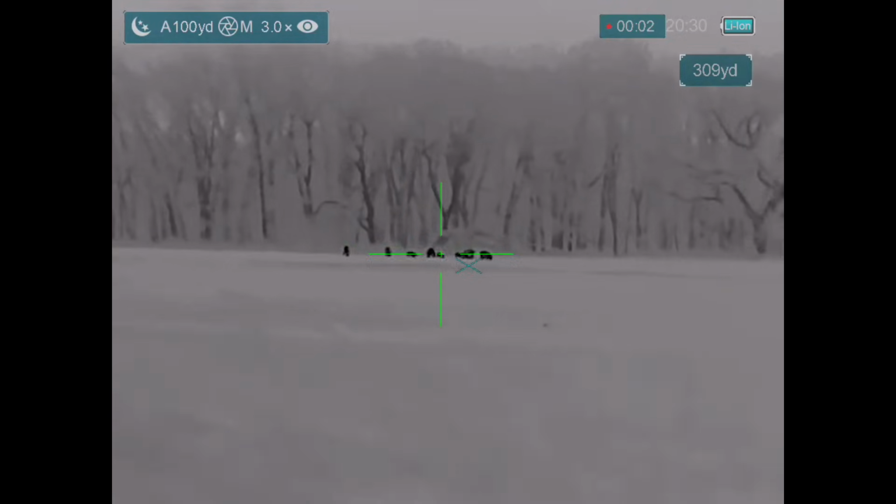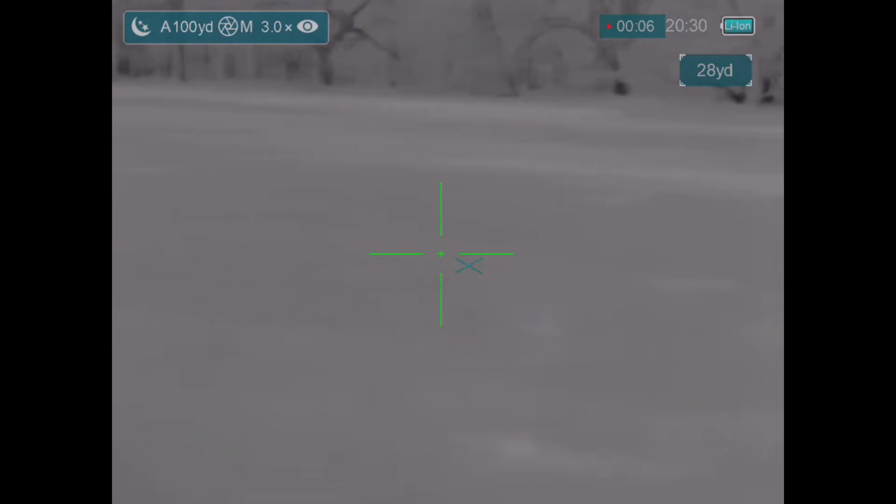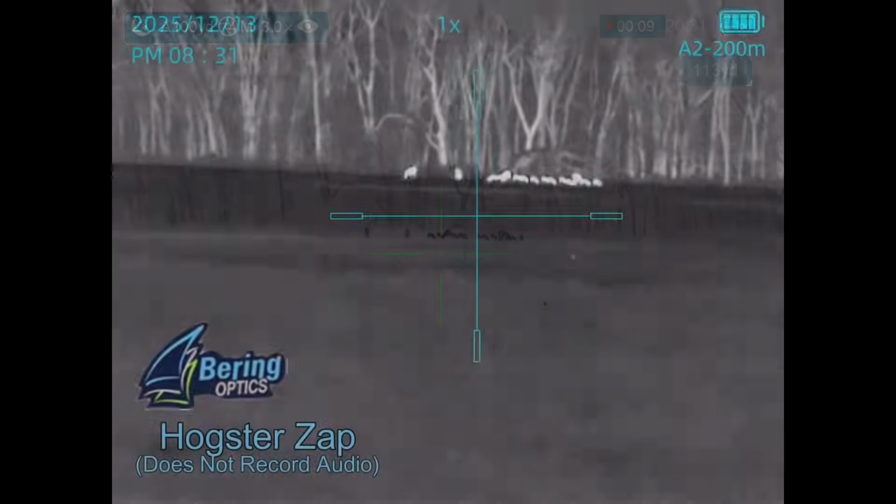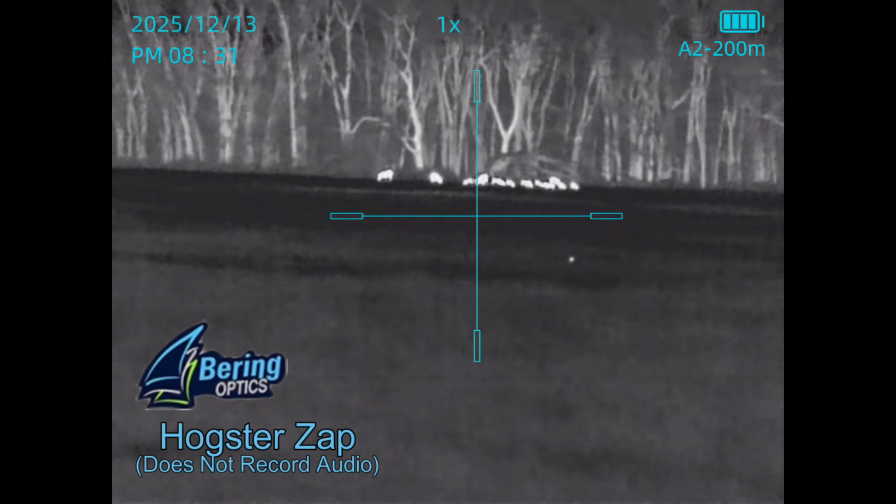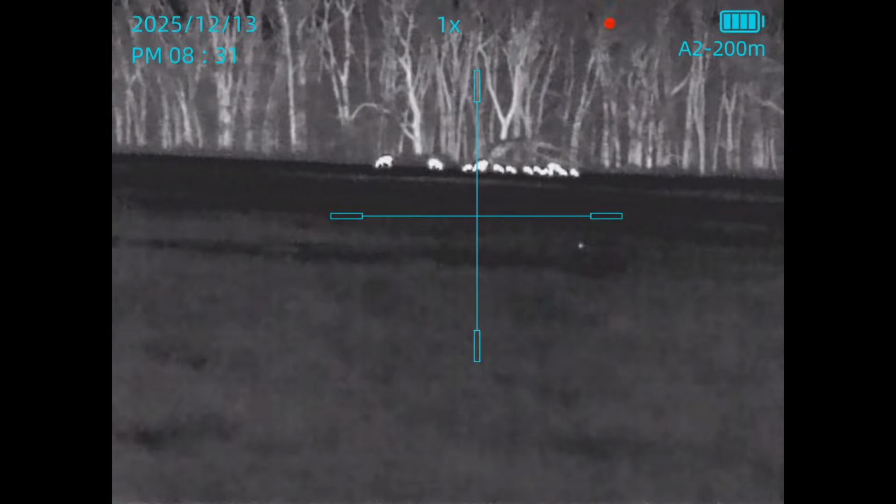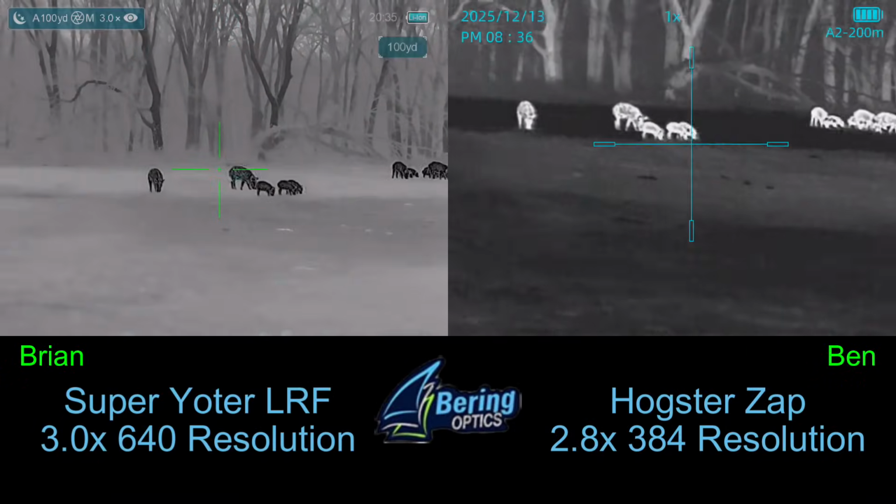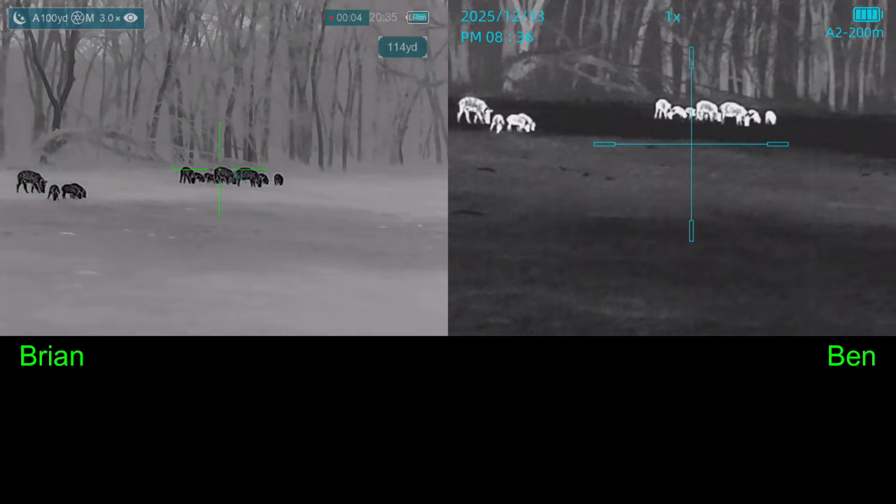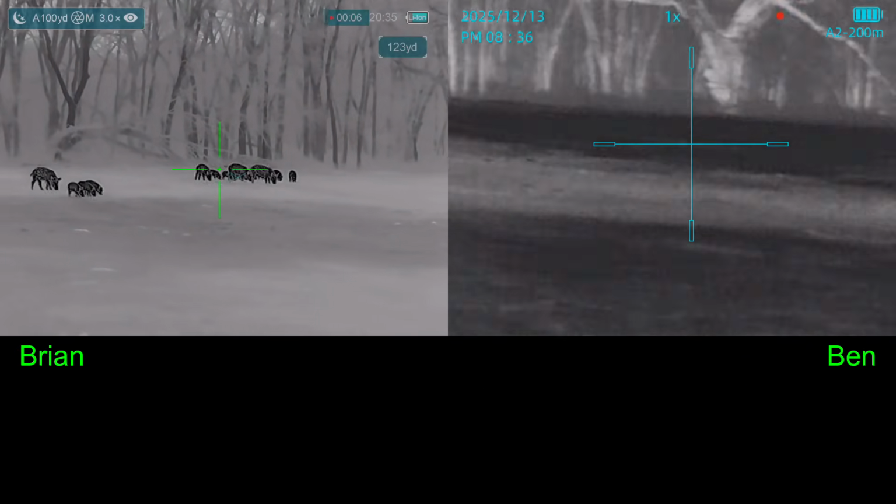Here we are mid-stalk. Still haven't gotten to the cross fence yet. The cross fence is about 400 yards from where we started. And now the view from the Hogster Zap. Note that the Hogster Zap does not record audio. The close pigs are 100. The far pigs are 115. 121.